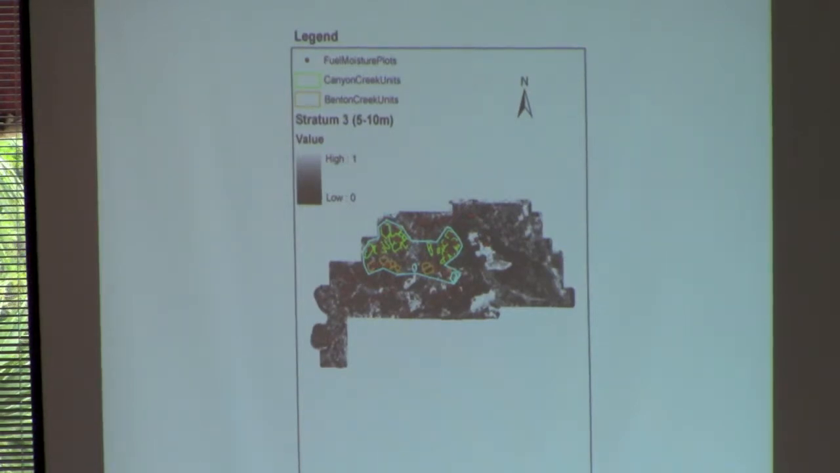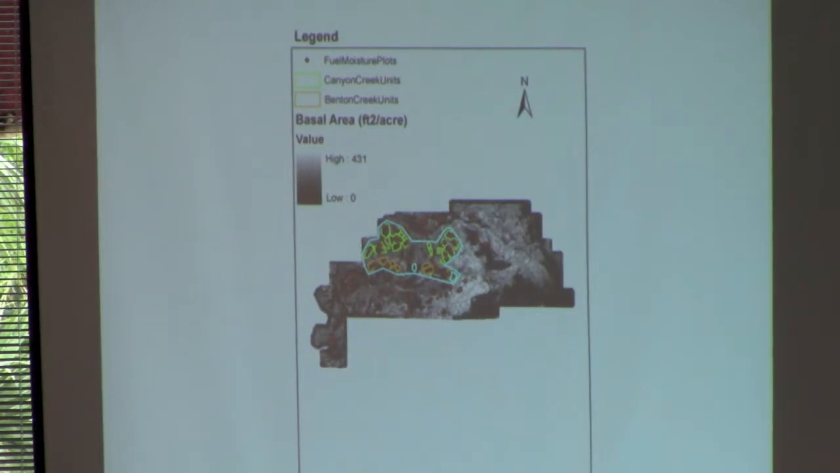And those bright spots are the younger stands that are out there. So that's where most of the biomass happens to be in that height interval. And this is now my response variable. This is basal area that I've mapped. So this is what I predicted across that area.